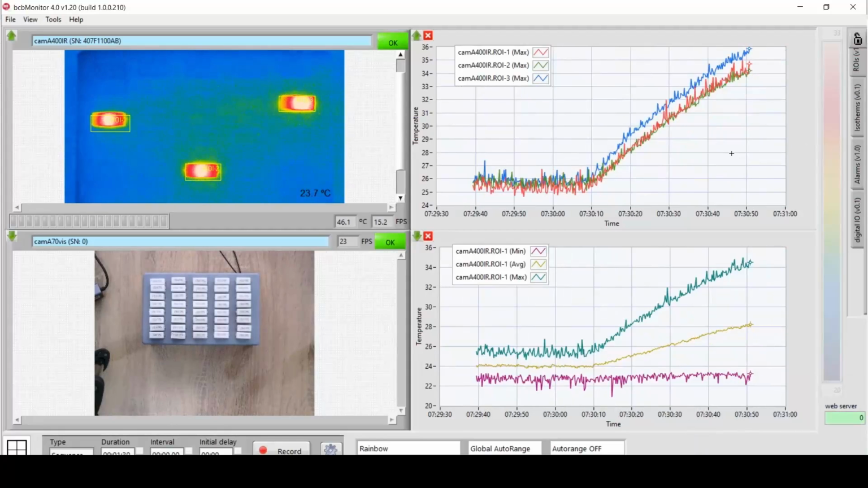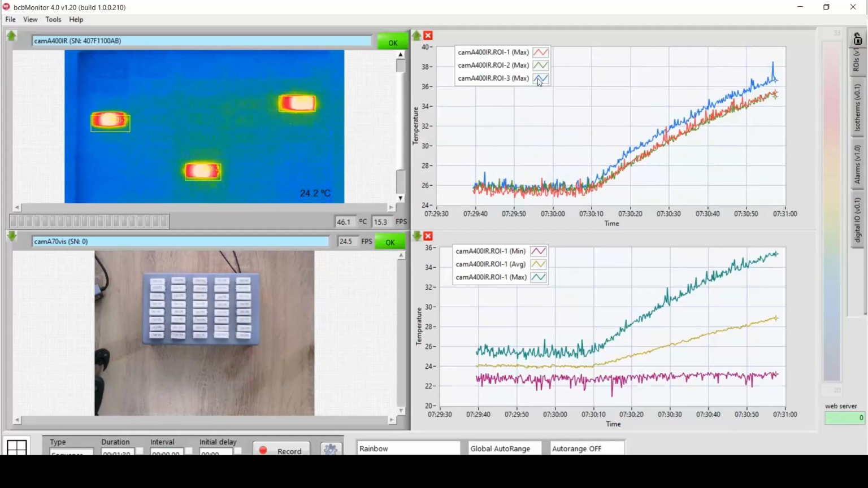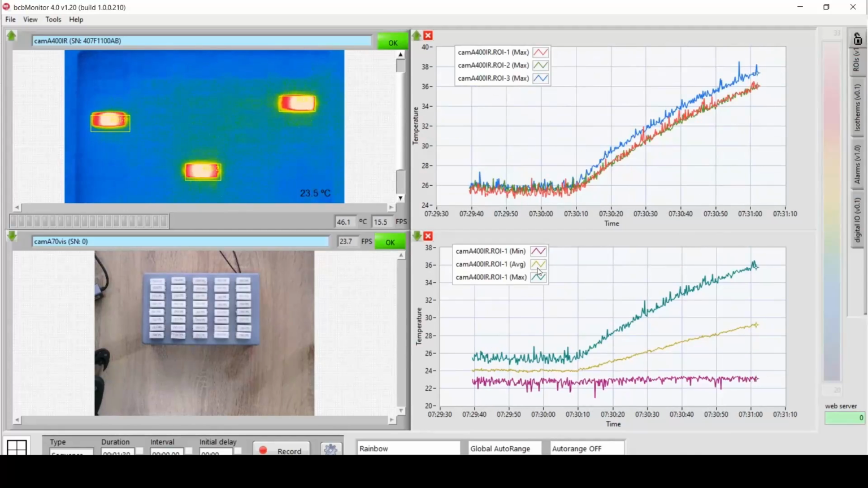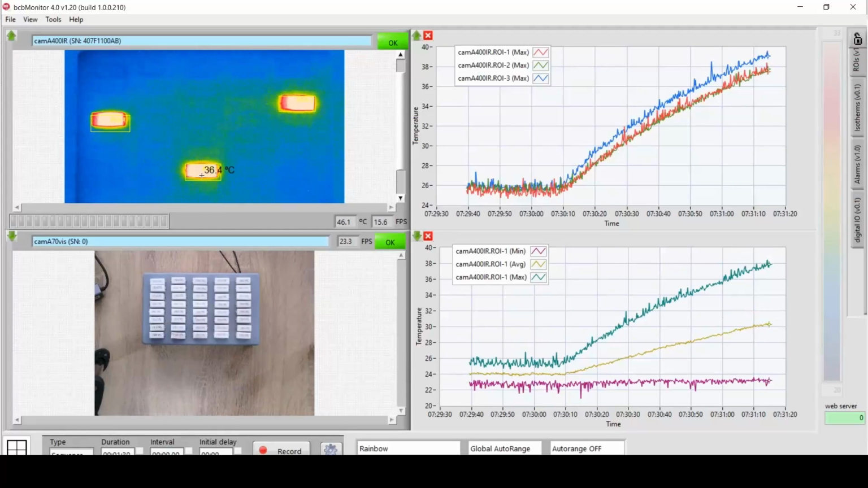And also, if we put a region of interest on each hotspot, we can notice how the maximum temperature is increasing second by second, or even the minimum, average, or maximum temperature of just one region of interest. So that's a small demonstration of how the application works for detecting hotspots in electrolytic cells.